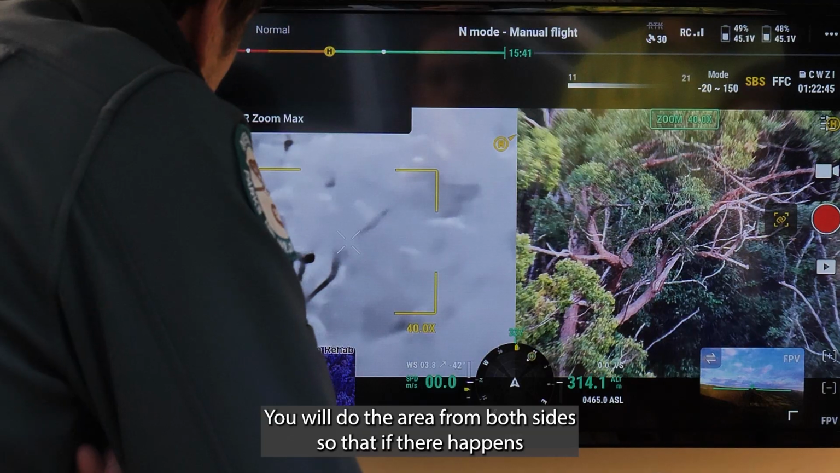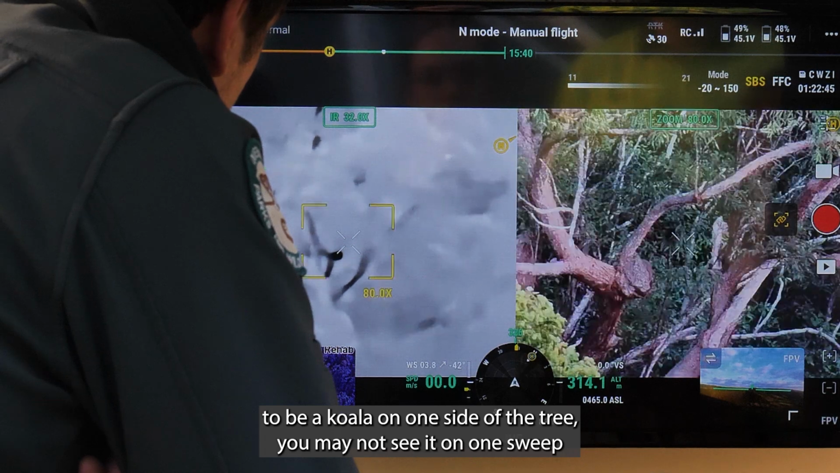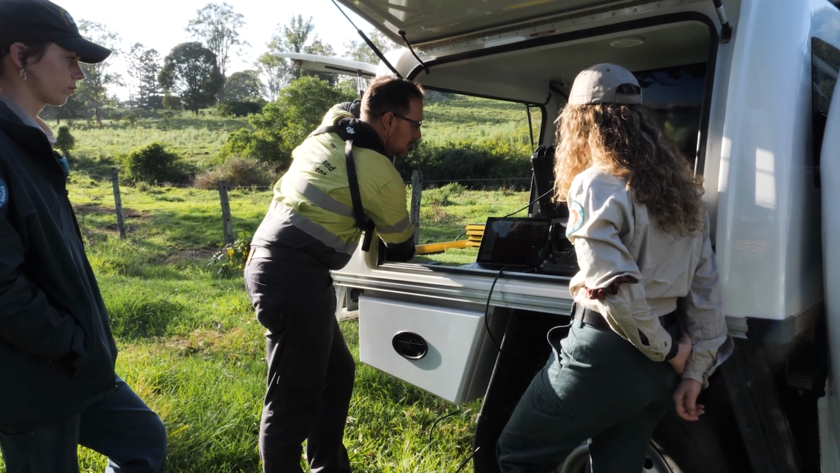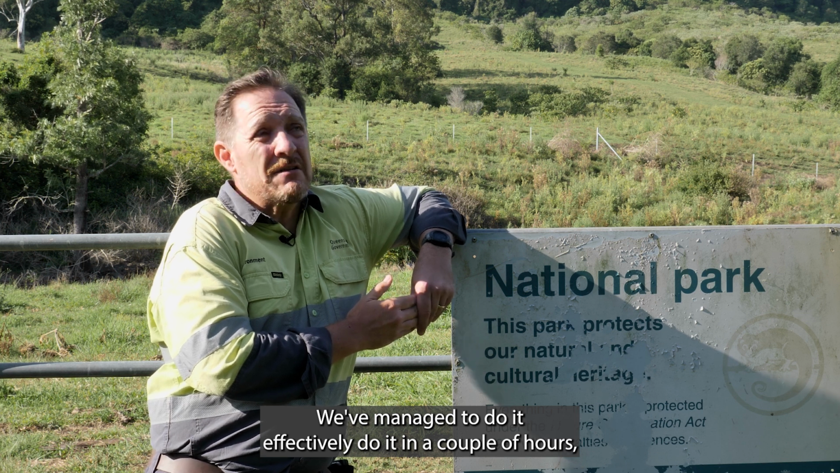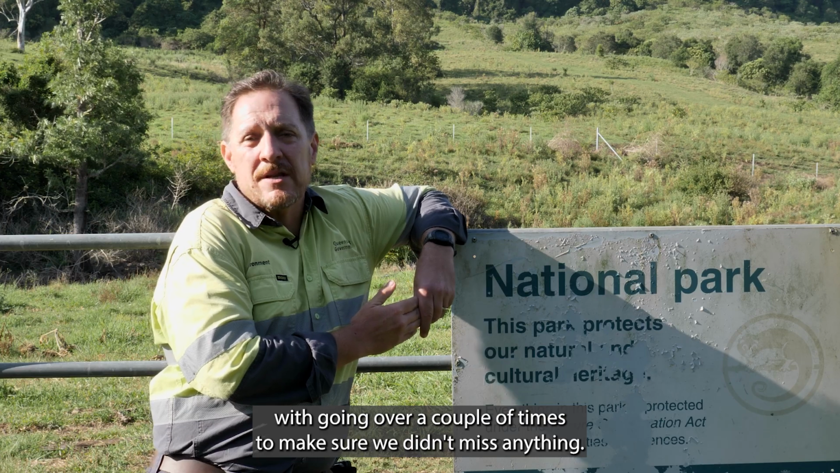You'll do the area from both sides so that if there happens to be a koala on one side of the tree, you may not see it on one sweep, but when you come back, you'll see it on the other side. This area here is a 22 hectare area. We've managed to effectively do it in a couple of hours, going over a couple of times to make sure we didn't miss anything.